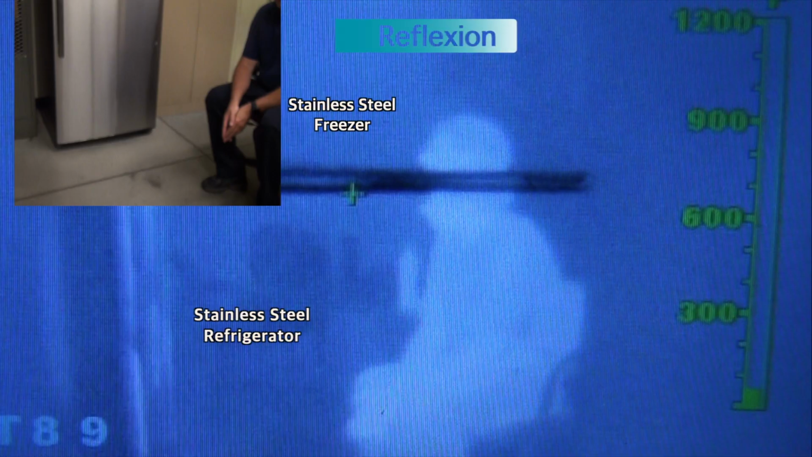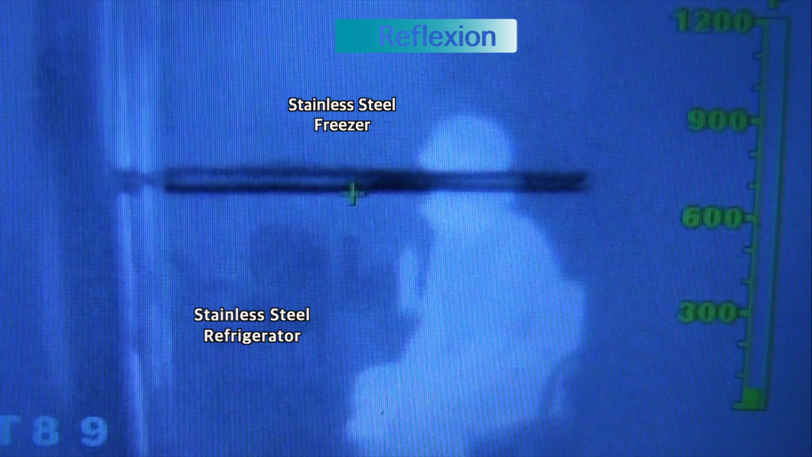Objects with high emissivity or highly reflective surfaces such as stainless steel, mirrors, glass, etc., can actually lead to reflected thermal radiation. When using the thermal imager to locate and guide a hose stream, it is important to realize that if the stream is not hitting the fire, it may be because the location you're directing the stream to is actually the reflection of the fire.